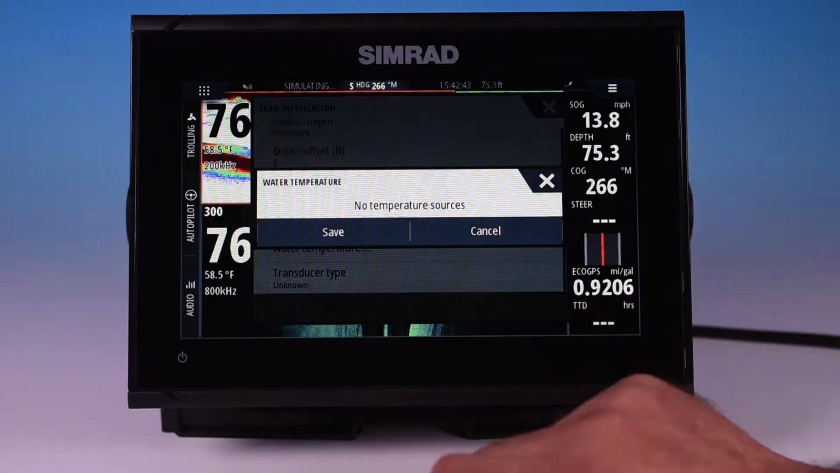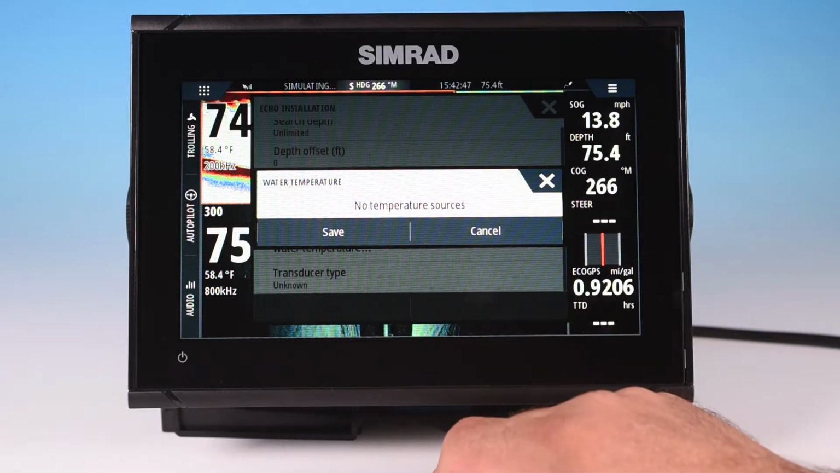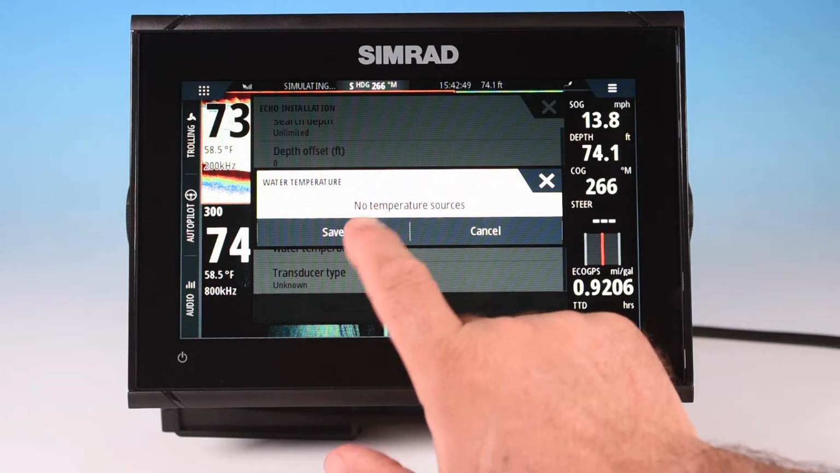Water temperature, no temperature sources. If there was a transducer plugged in here, it would give that information.